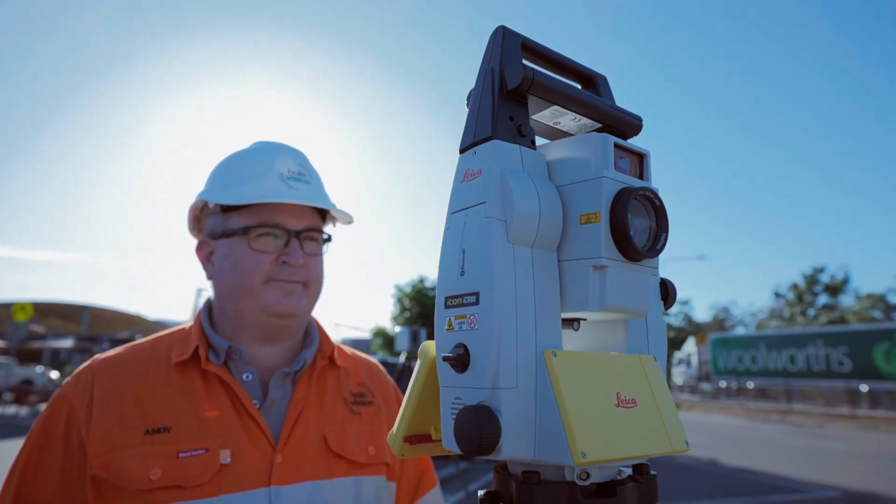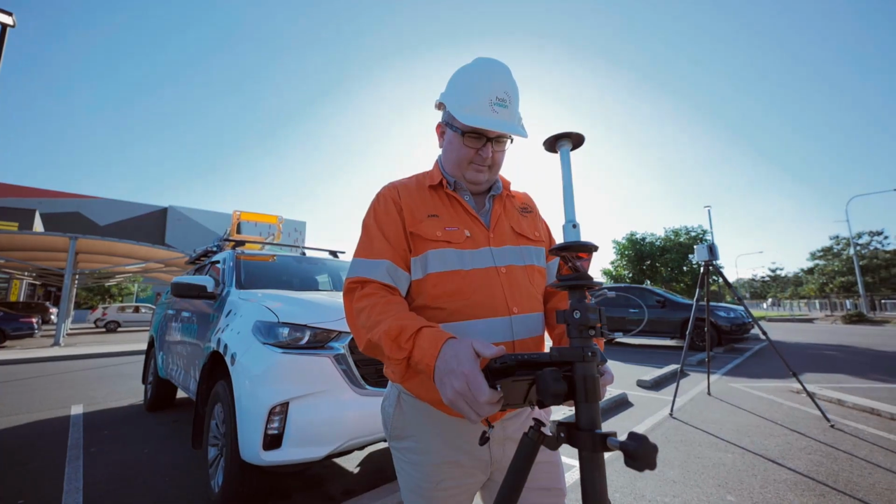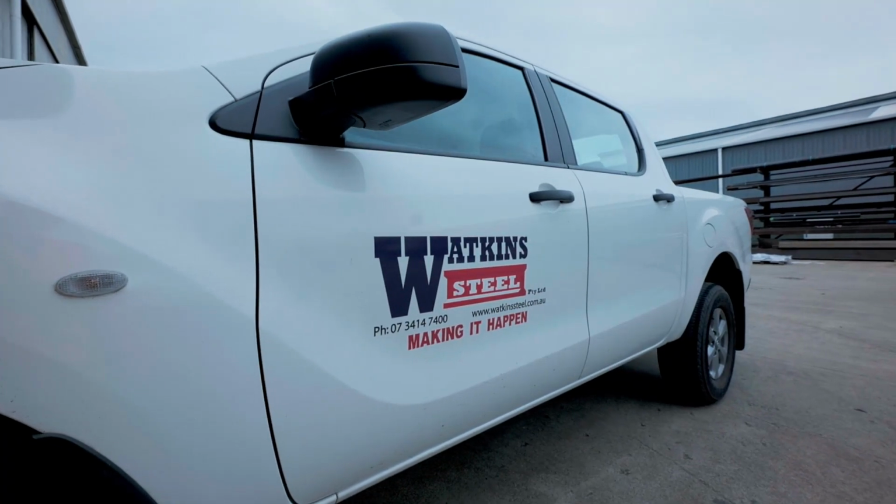One of the points of difference for the Watkins Group and Holovision is our engagement with our customers. Going that extra mile to help our customers take on board this new technology, making sure that they've got the exports in a data format that's usable within their software, and helping them along their journey helps to build that relationship and that trust between companies.